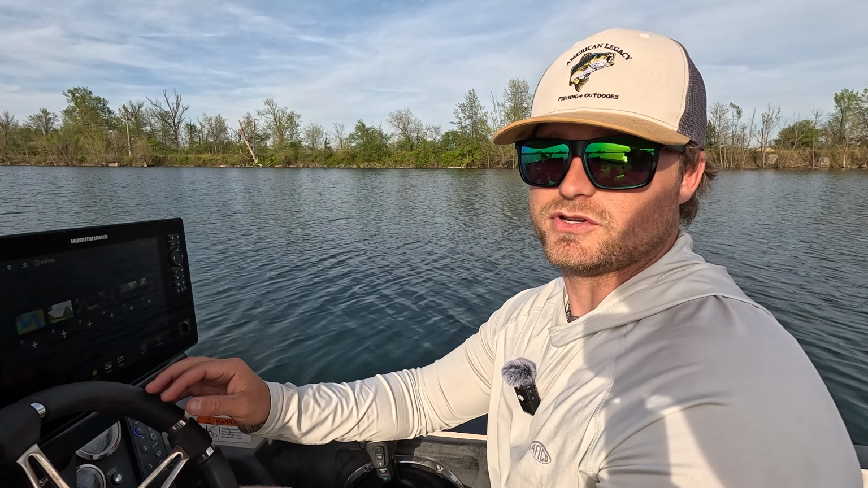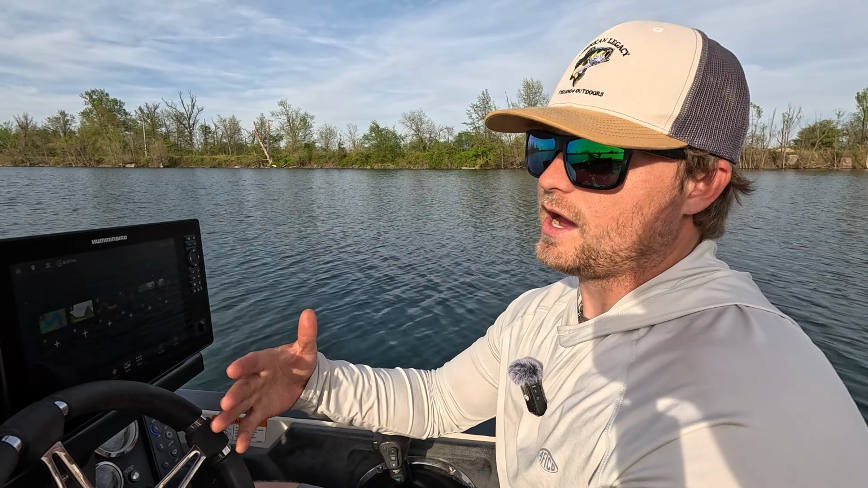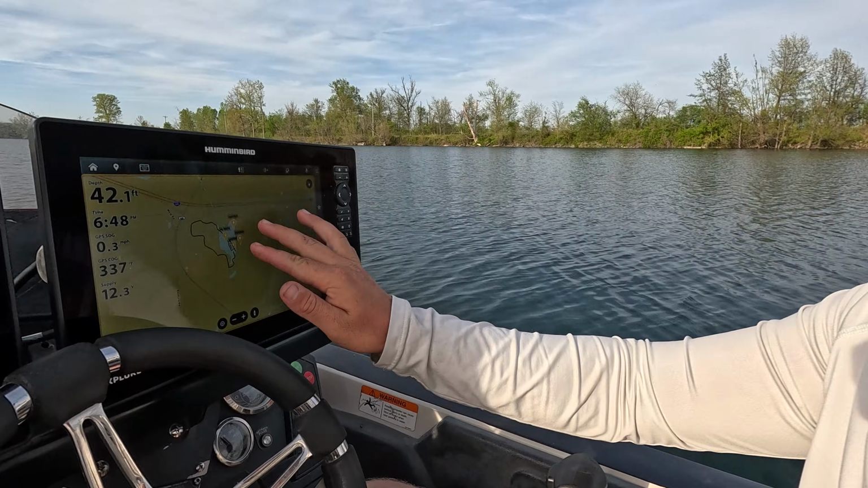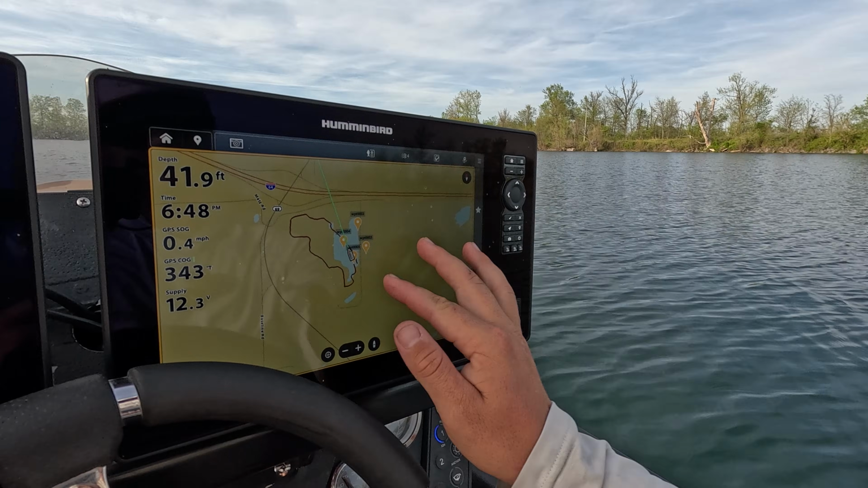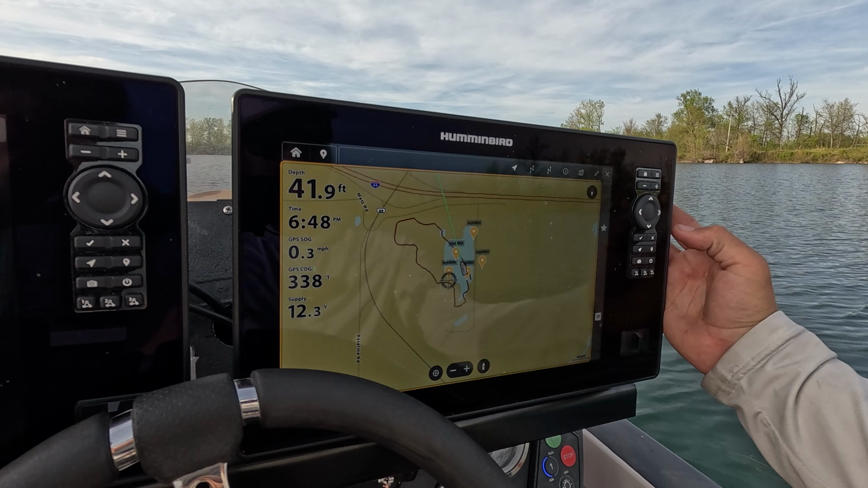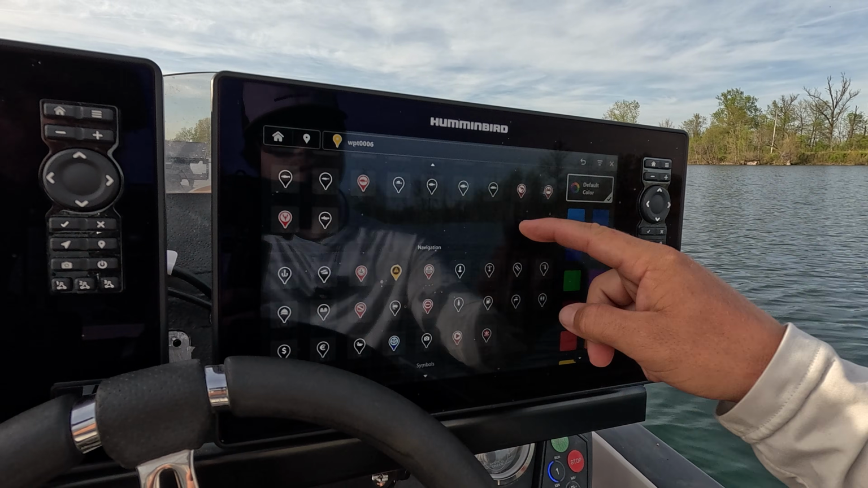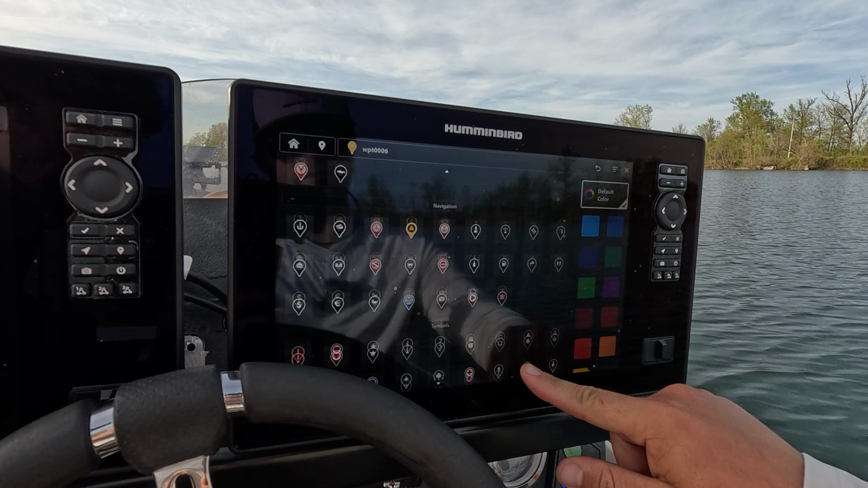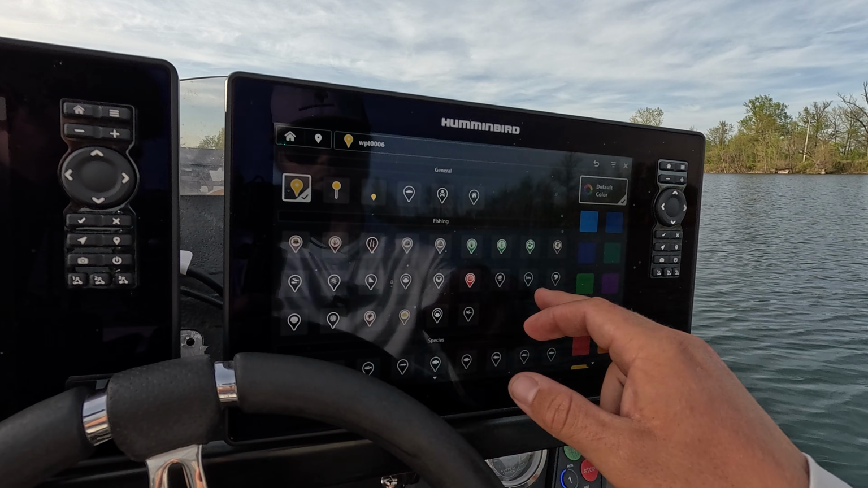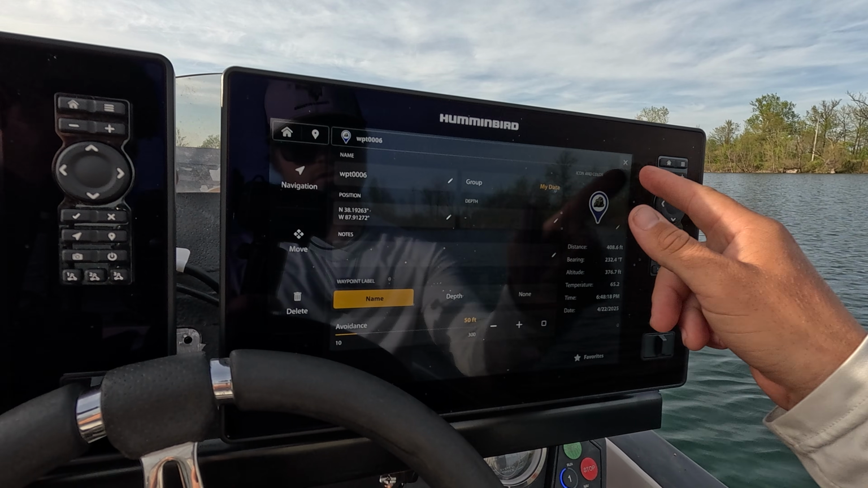Everybody knows their side imaging has been ahead of the game since forever, but they finally are getting caught up with the waypoint management system. It's kind of similar to Lowrance's, so I'm really familiar with it. But they've added, let me make a waypoint here, they've added a bunch of new icons, all kinds of colors, and it's really detailed now. The user interface is completely different for you to be able to just click through them real quick, change the colors. You can set quick defaults.